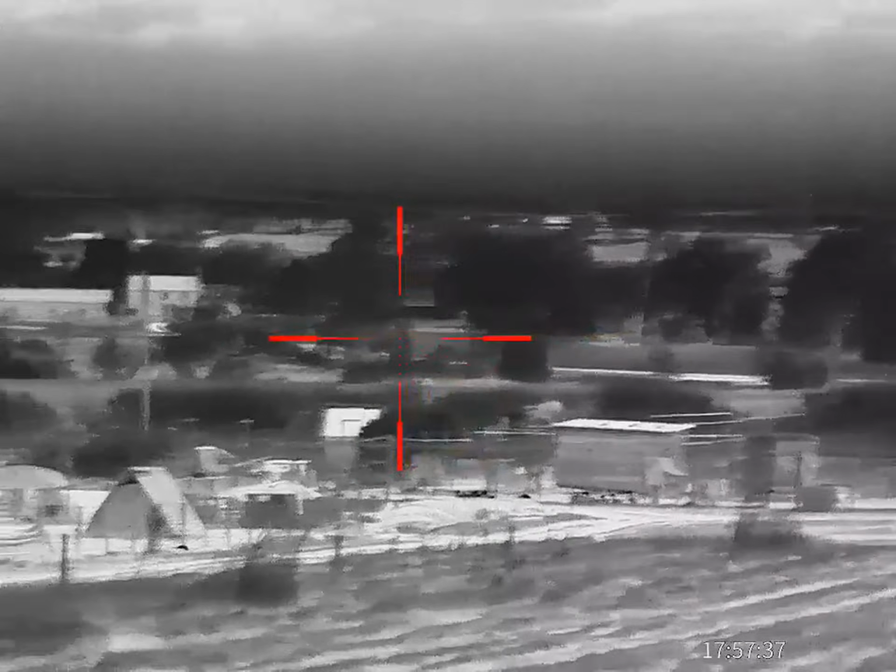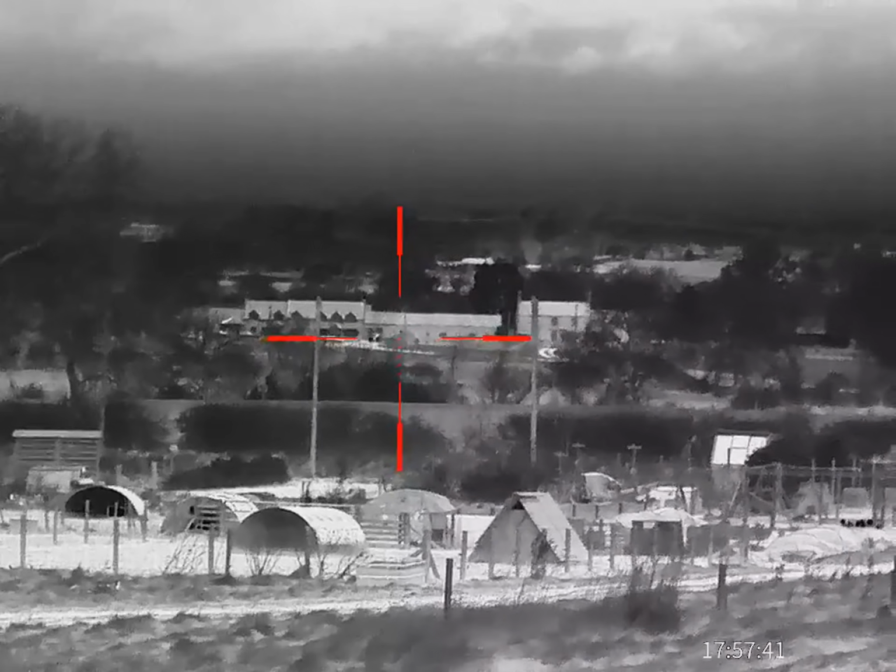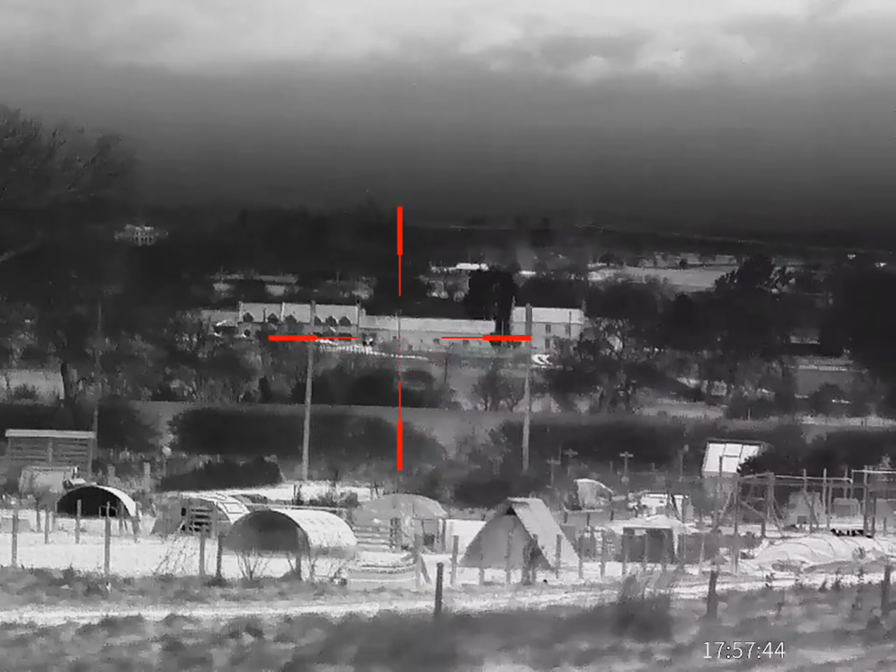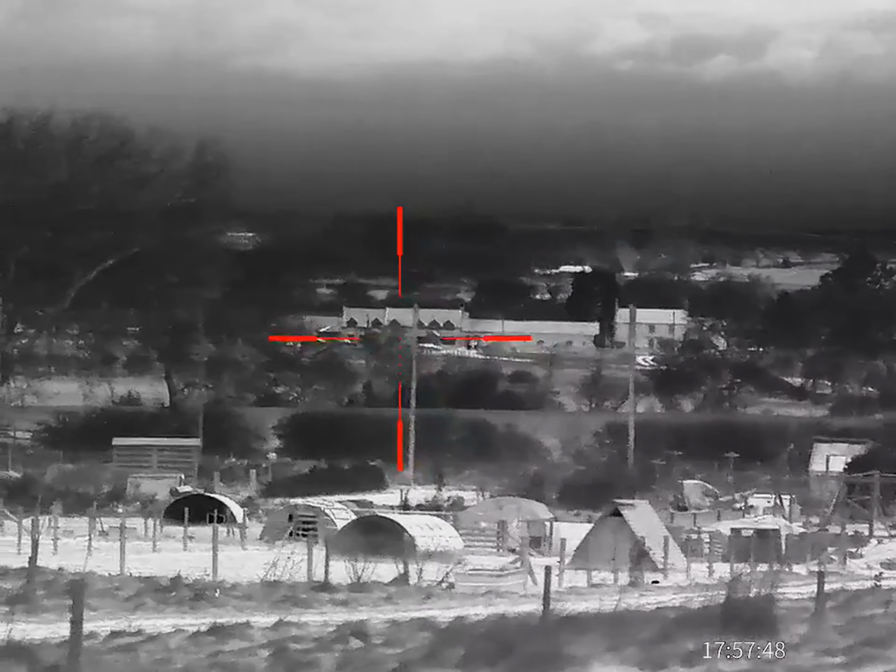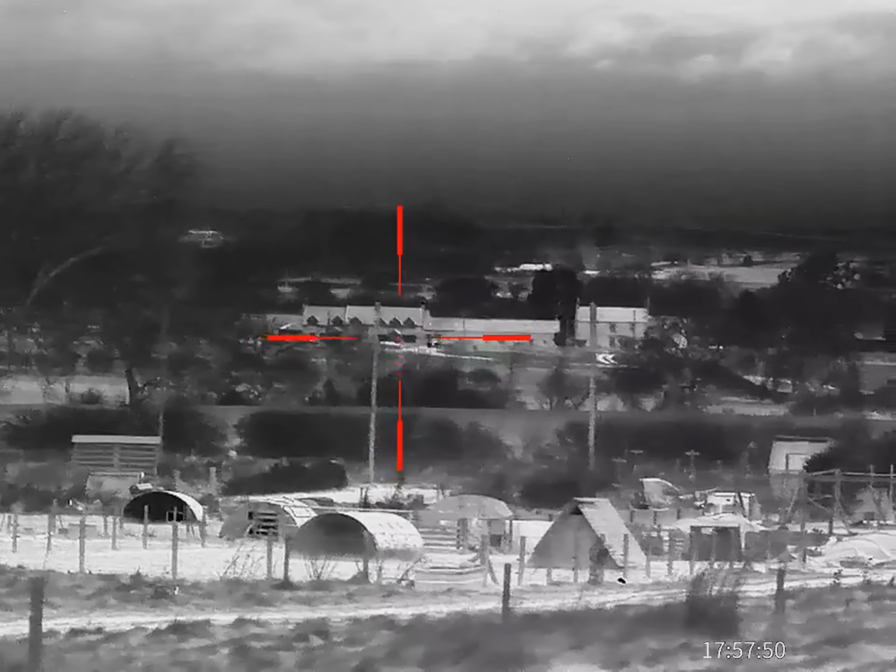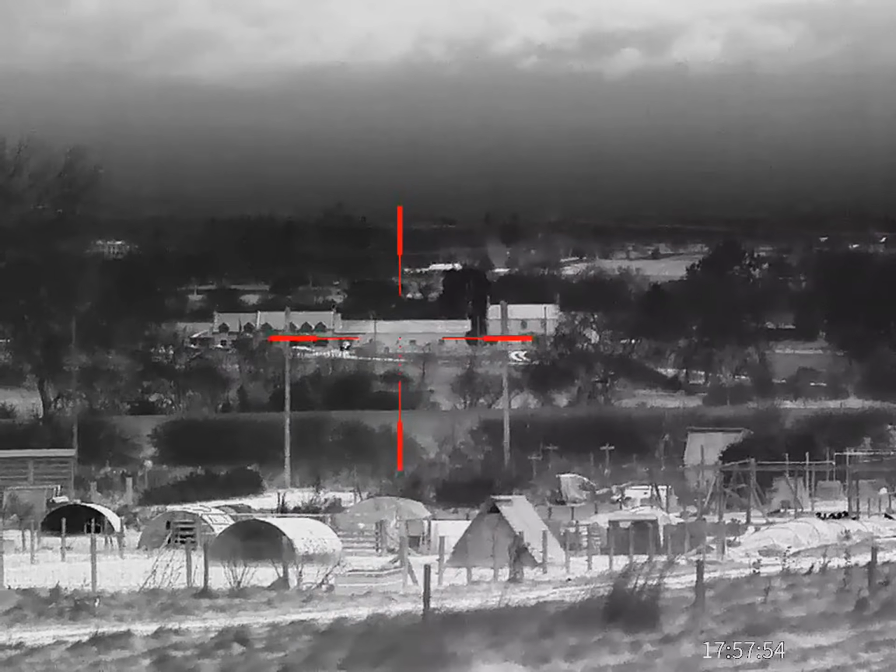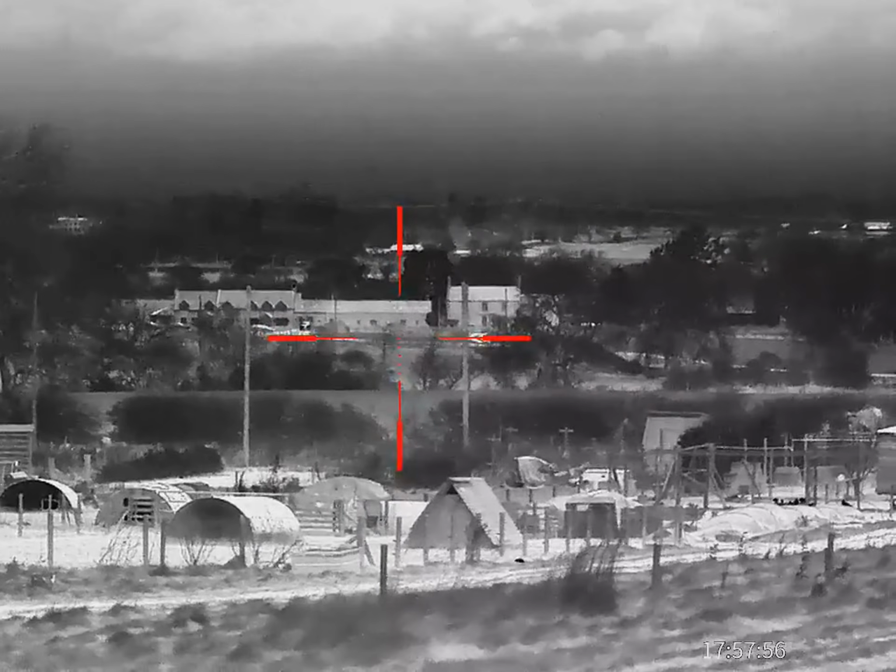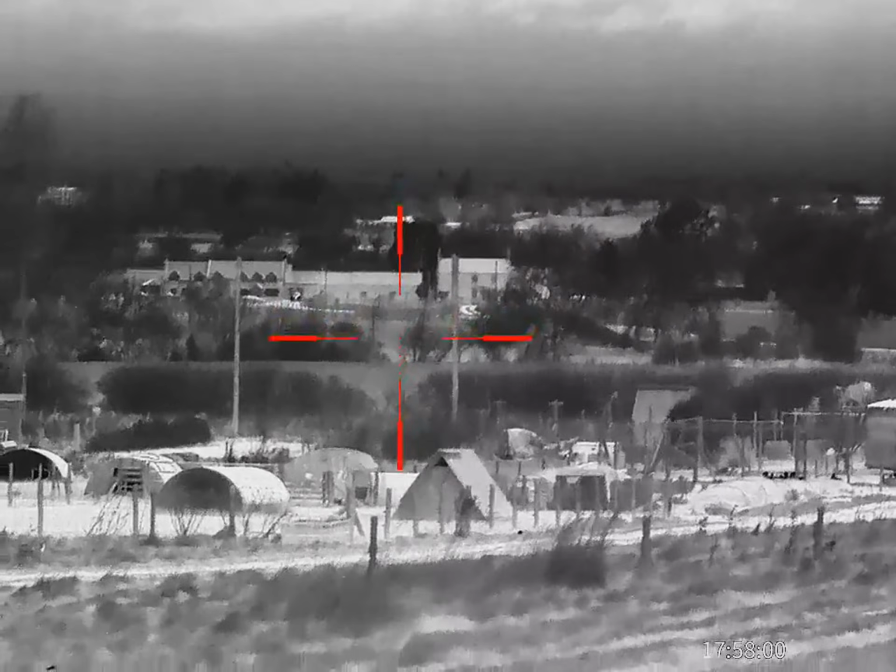As I pan round to the houses in the background, these have got to be at least 800 yards away. This scope really is a step up from the Marten 450. You can see a rat there in the bottom right hand corner again near the pigsty. The stuff that this thing can pick up, if it's got a heat source, it's seeing it.